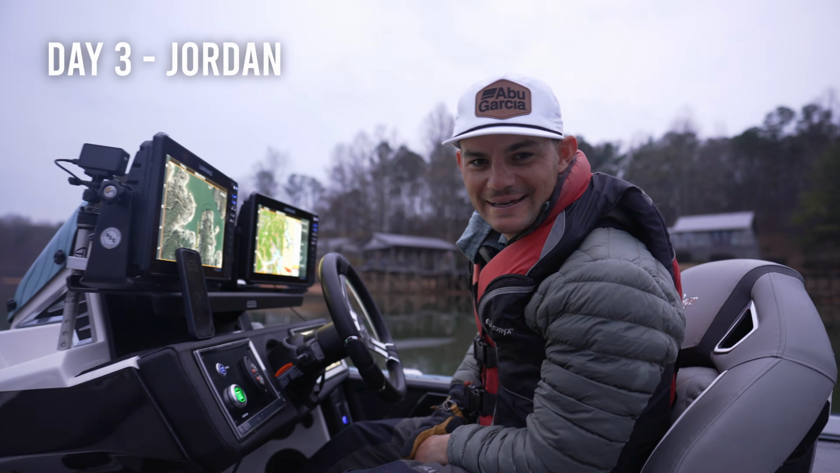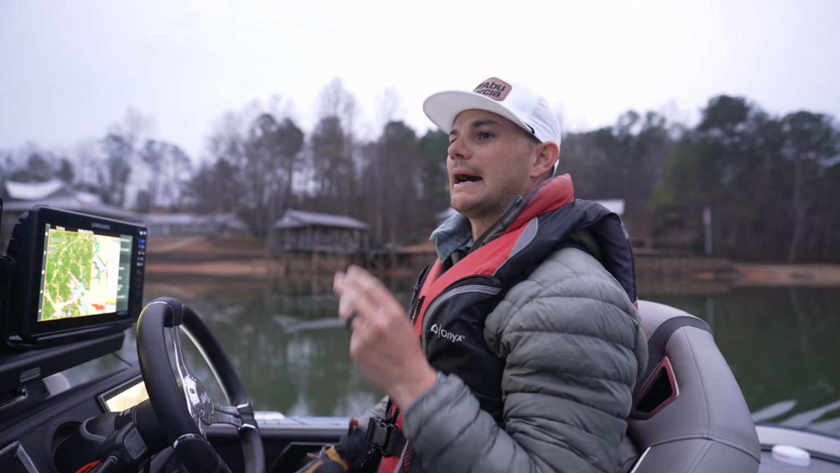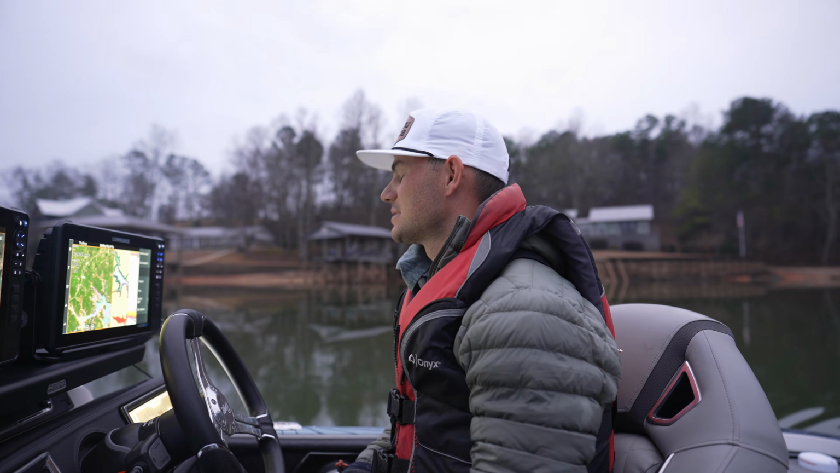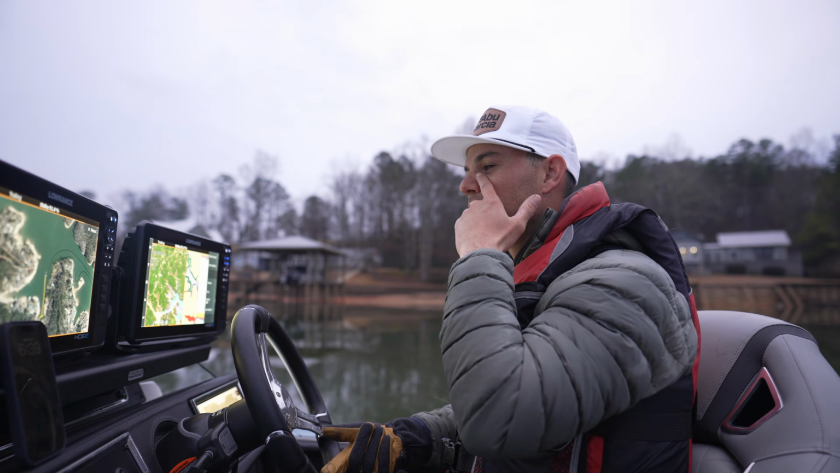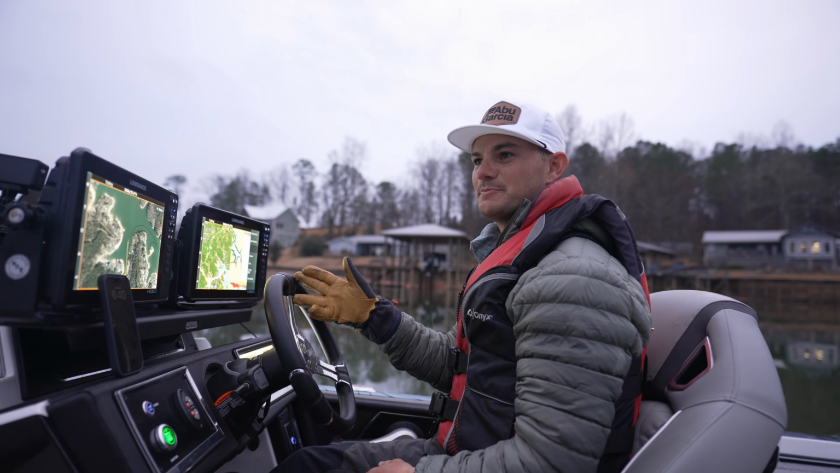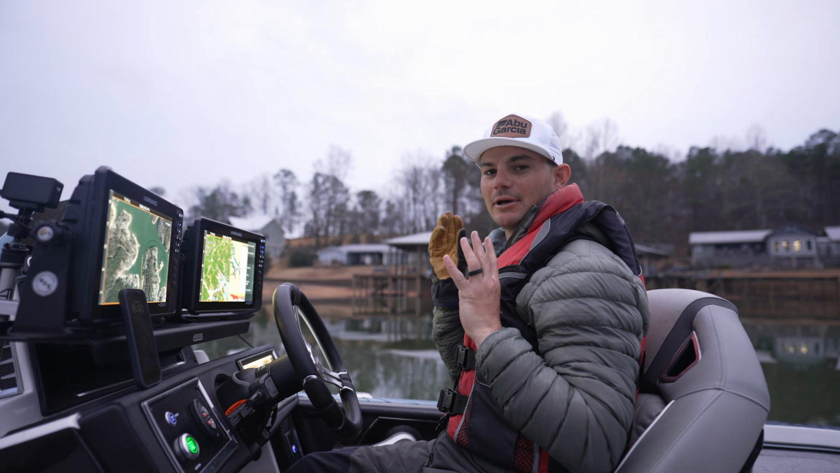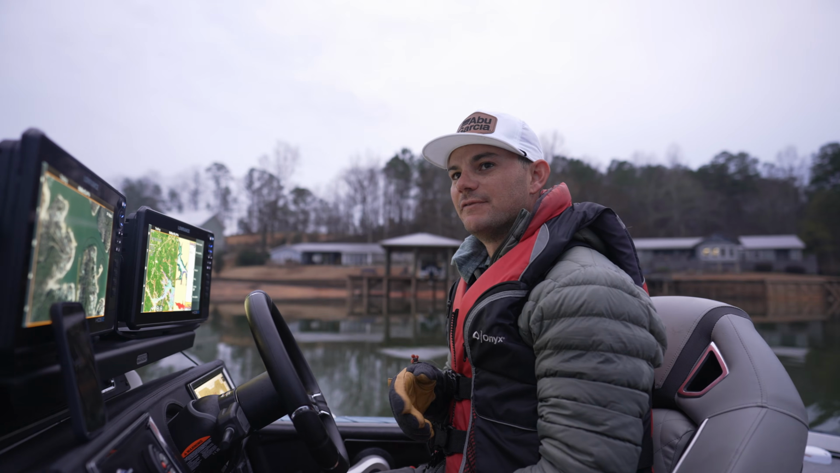We are back in the saddle here at Lake Martin, day 3 of practice. And last time I was here, it was basically the same scenario. The Super Bowl was going on. Takahiro won the tournament. I missed the cut. Fished for spots for half the day and said, you know what? I'm gonna go gamble on the largemouth. Never caught anything.